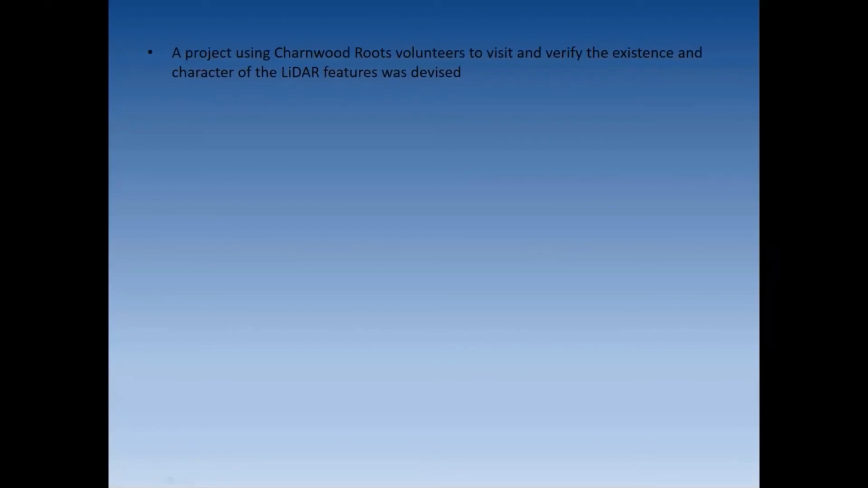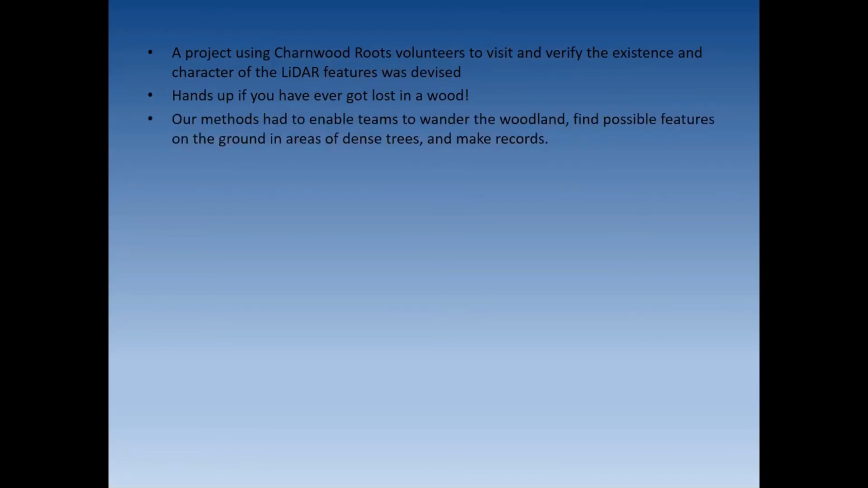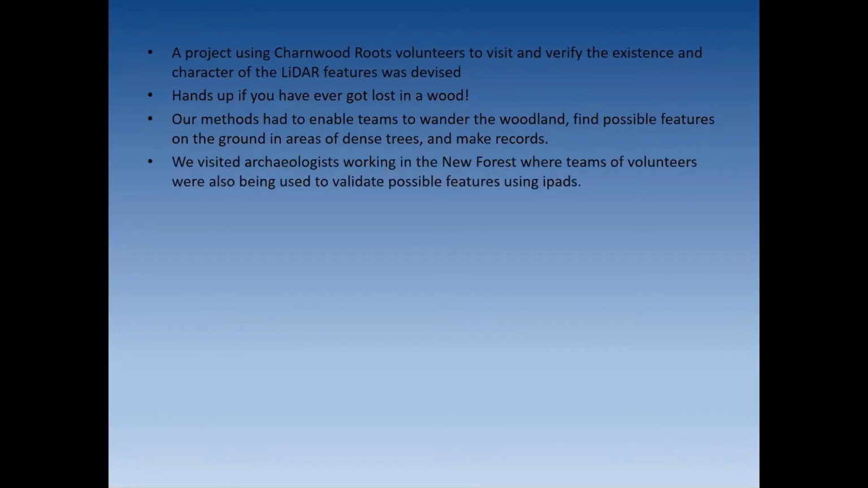So a project using Charnwood Roots volunteers to visit and verify the existence and character of the LiDAR features was devised. Hands up if you ever got lost in a wood. We actually had to have a technique to enable us to go and find the things that we wanted to find, and allow people to locate themselves and know where they were and not get lost. They had to be able to wander the woodland, find the possible LiDAR features in areas of dense trees and make records.